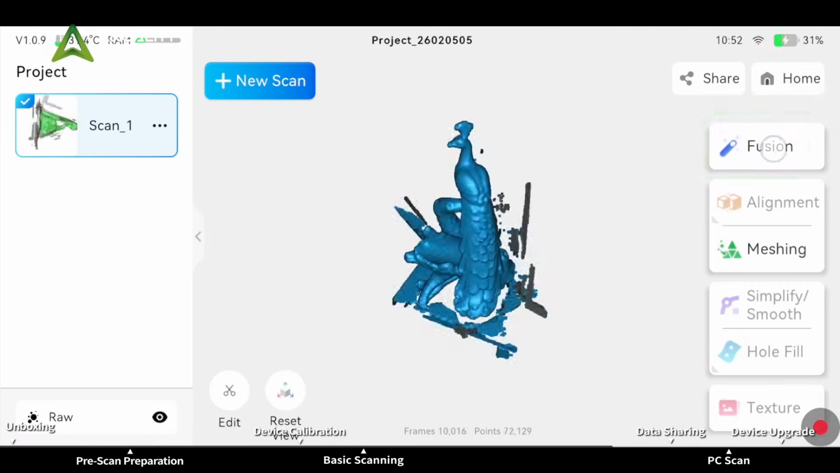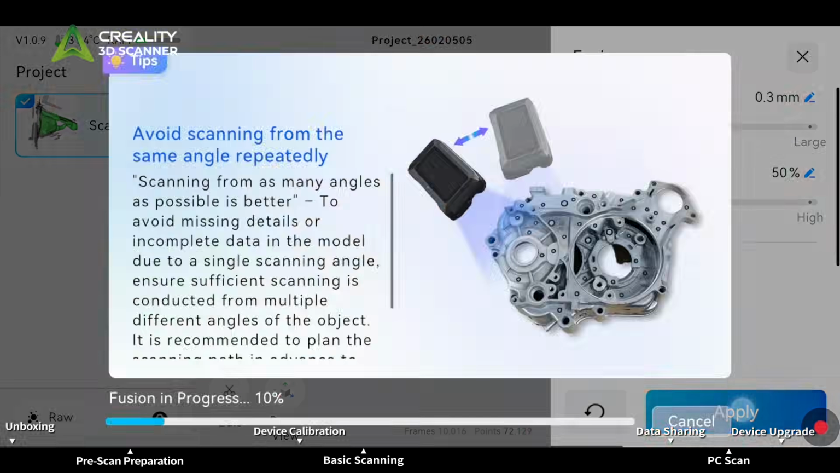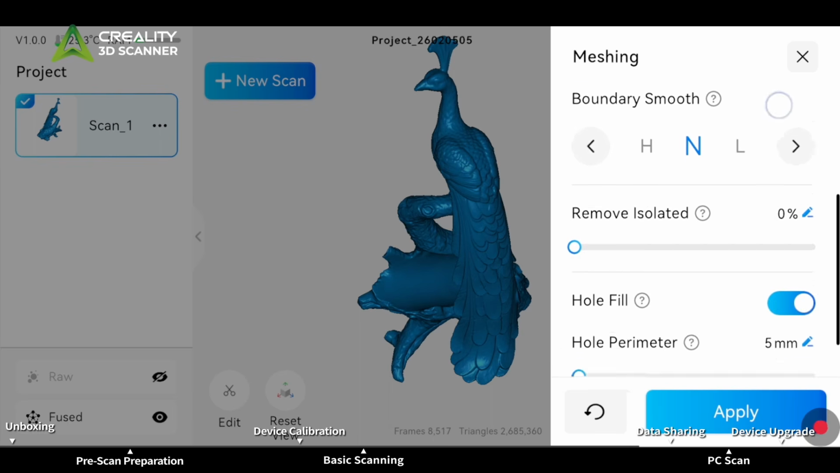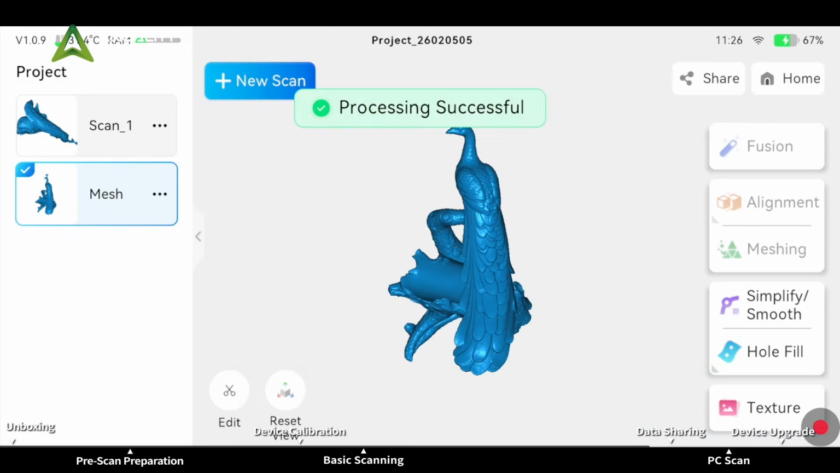Perform fusion. Smaller resolution results in finer model details, while larger resolution enables faster processing. Perform meshing. Adjust the target triangle count during mesh generation, and select the desired value to generate the model. Small holes generated during scanning can be filled to create a more complete model. Tap Texture to perform color mapping.